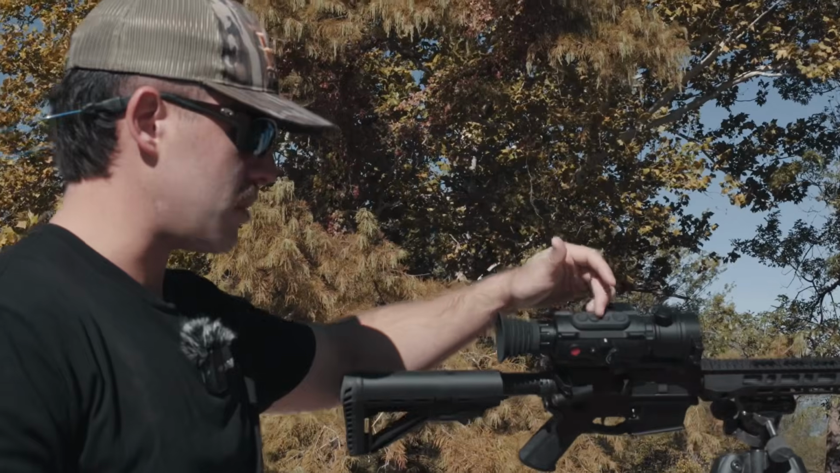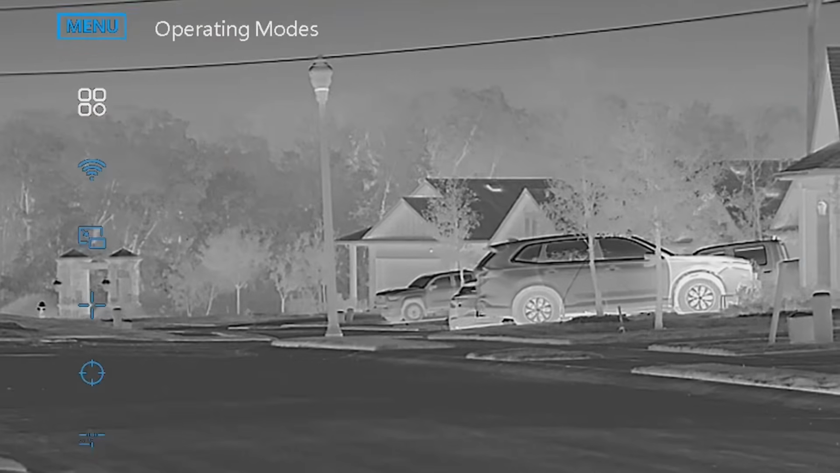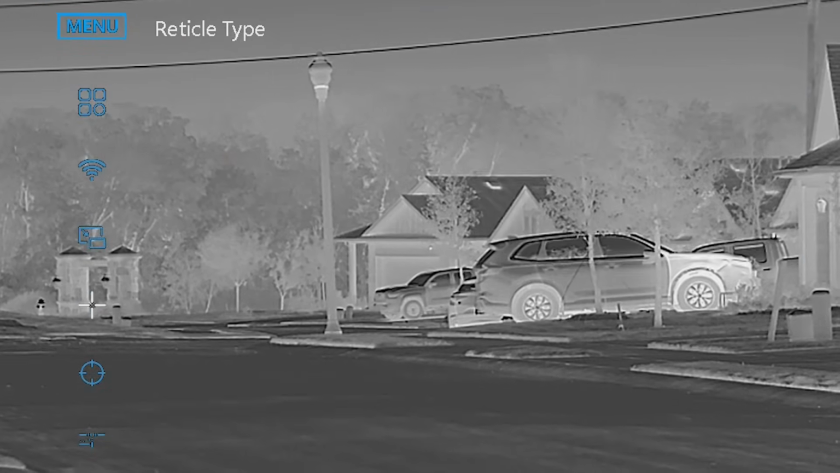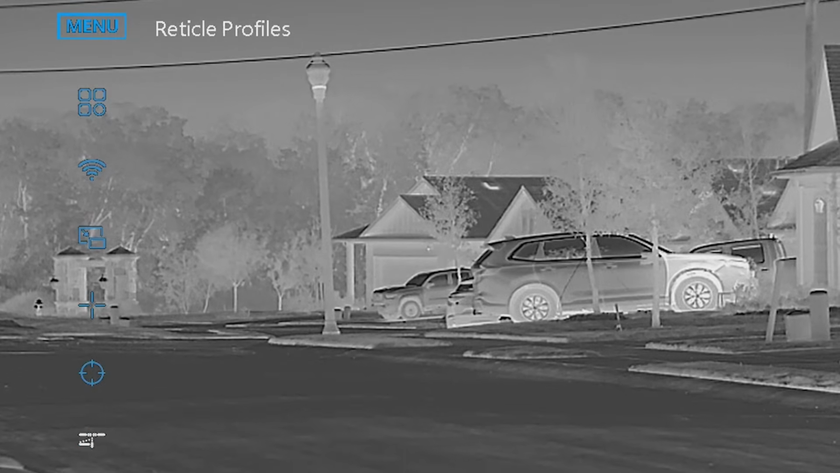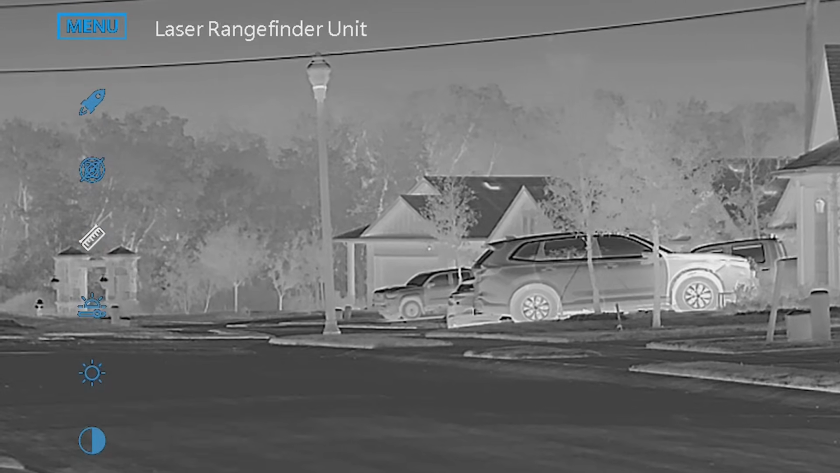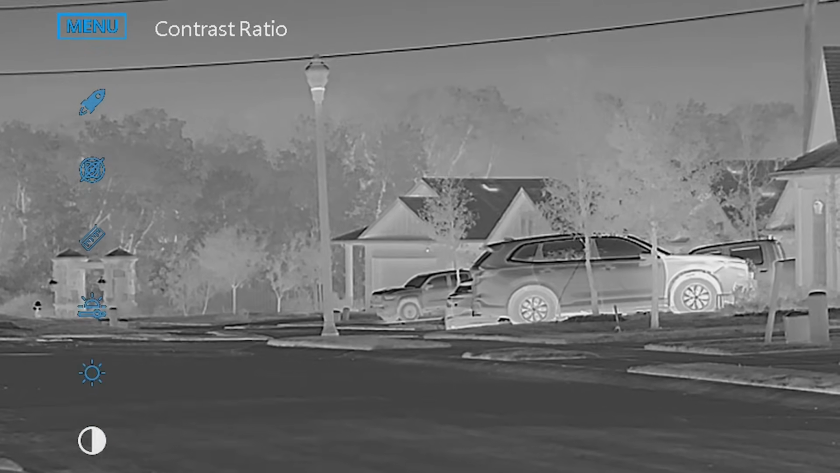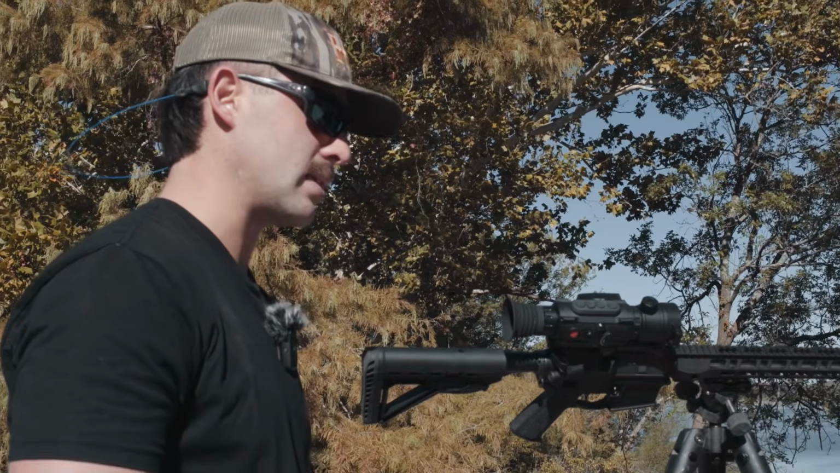Third button in is the menu button, so obviously pretty self-explanatory there. You press that down, brings up the menu. That's where you can change the reticles, change the different screens that you want, sighting in the gun. So, you know, everything that you have to do with the scope is all through the menu. And then finally, last button down is going to be your zoom. So just pressing that is going to bring it out to 1 times, 2 times, 4 times, 8 times.